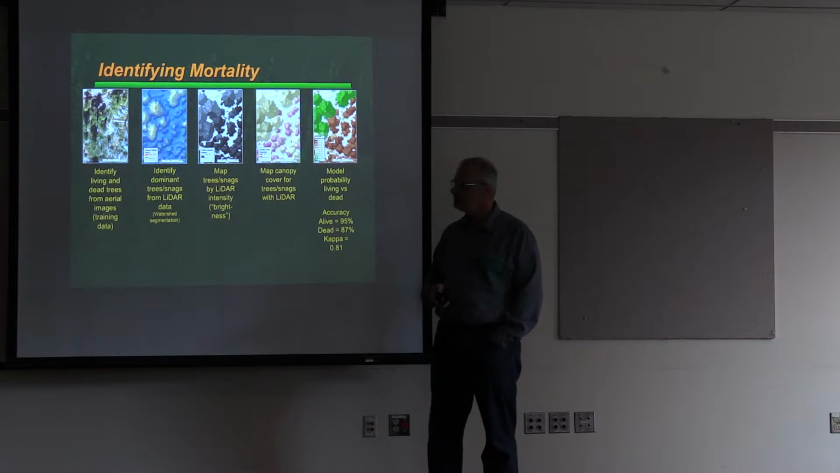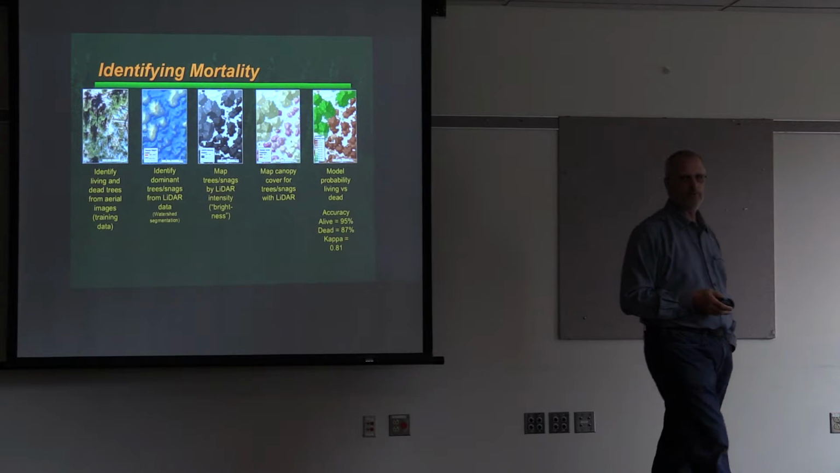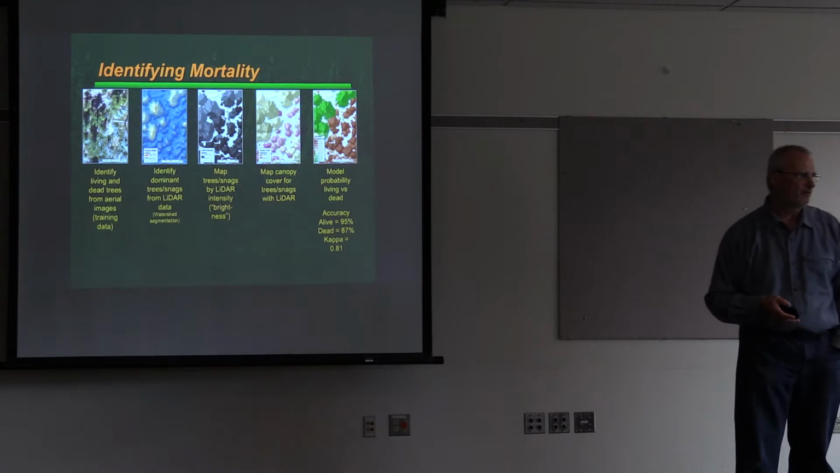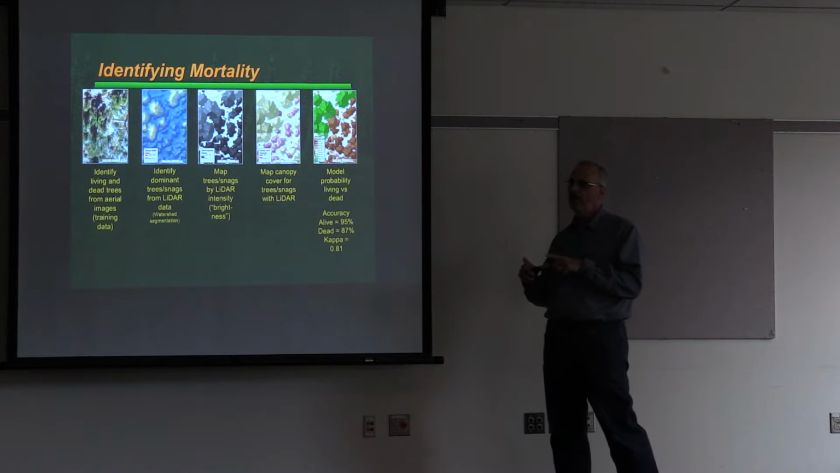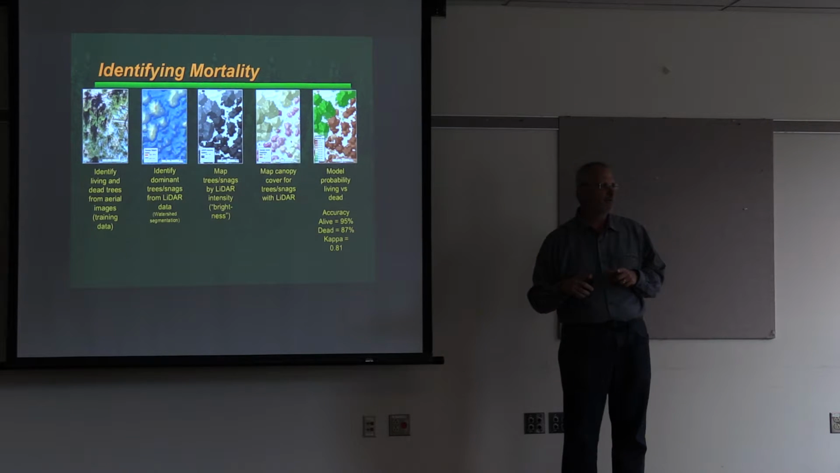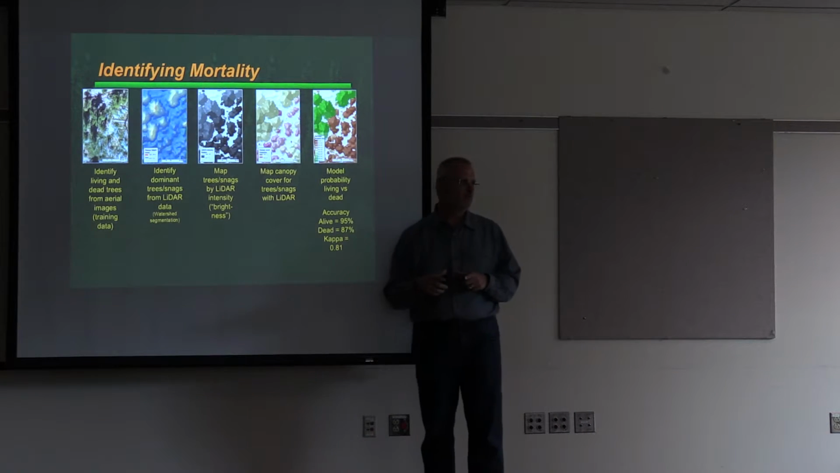One thing that we're just starting to get into is mortality. There's now been 2 or 3 papers put out, plus we've done some preliminary studies. Along with the position measurement of LiDAR, the instrument will record the brightness, or what's technically called the intensity, of the return.